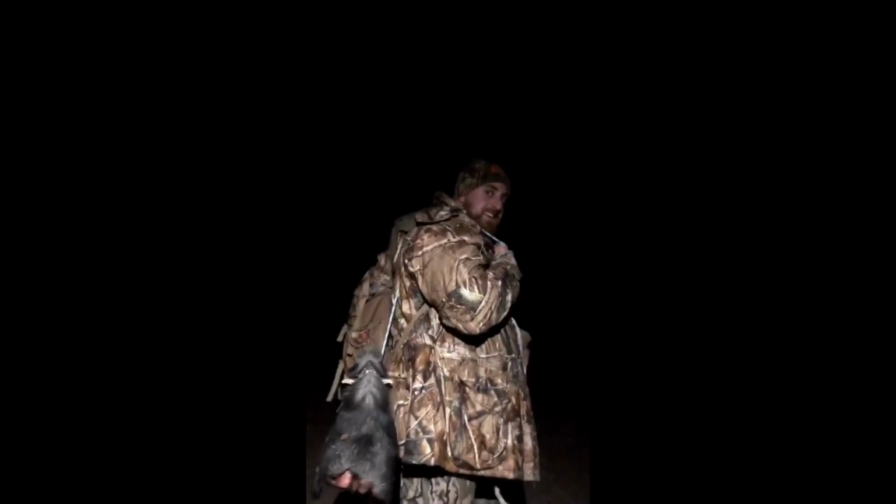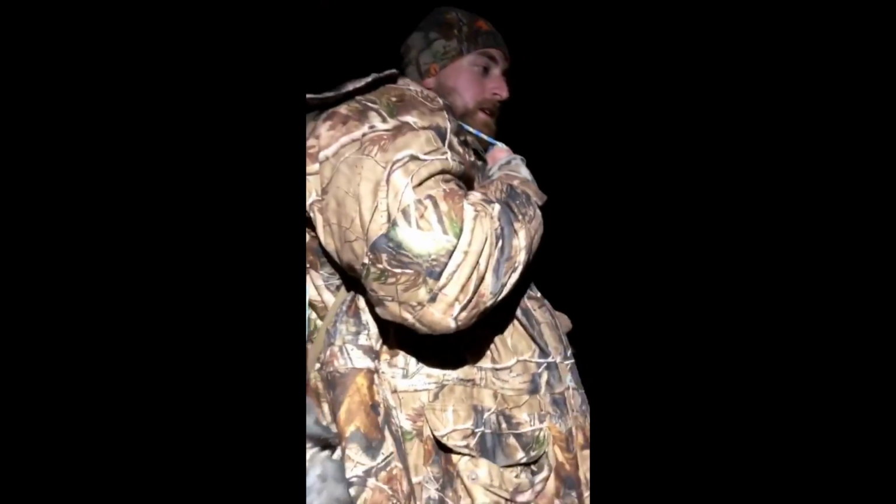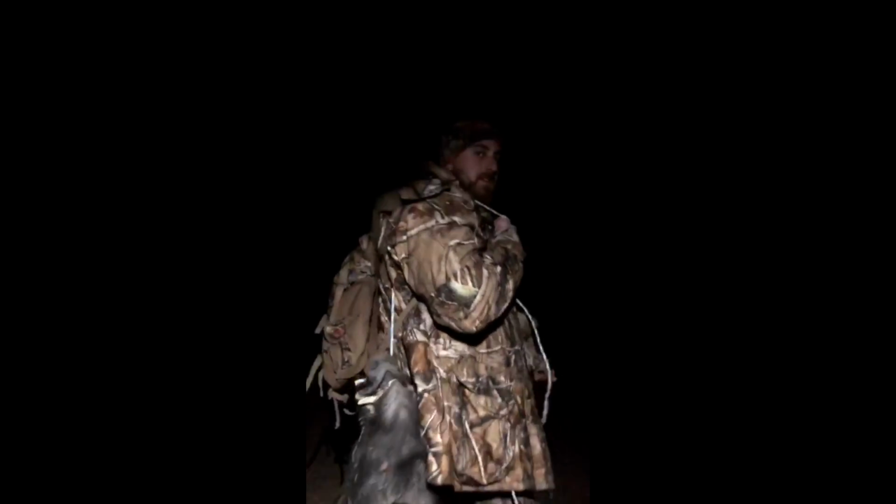A tusky boar here. We had to walk 2 kilometres to shoot him. Then we realised we didn't have a knife and the axe. 2 kilometres back to the car, get the knife and axe, 1.5 k's each way. Very good. Oh God, these have been very, very big nights, but so worth it.